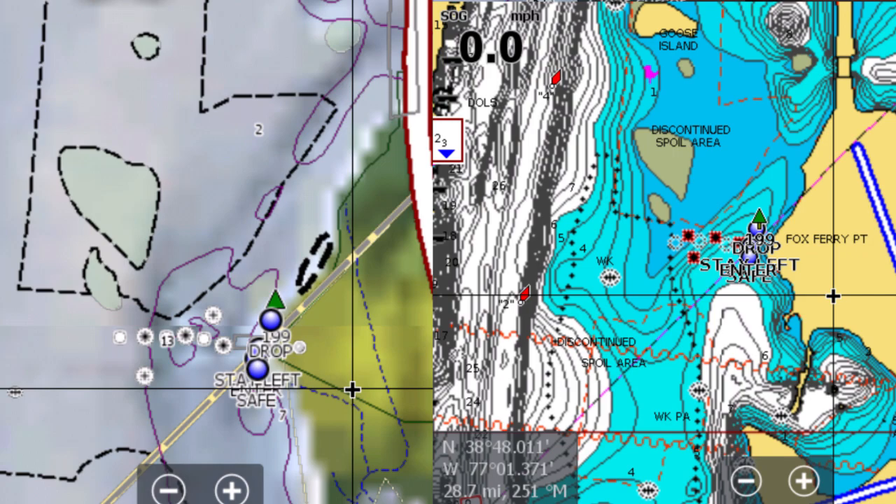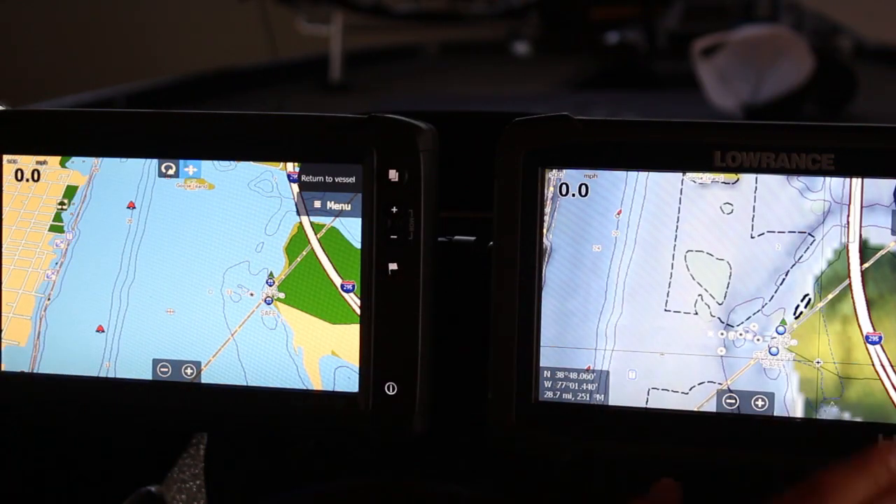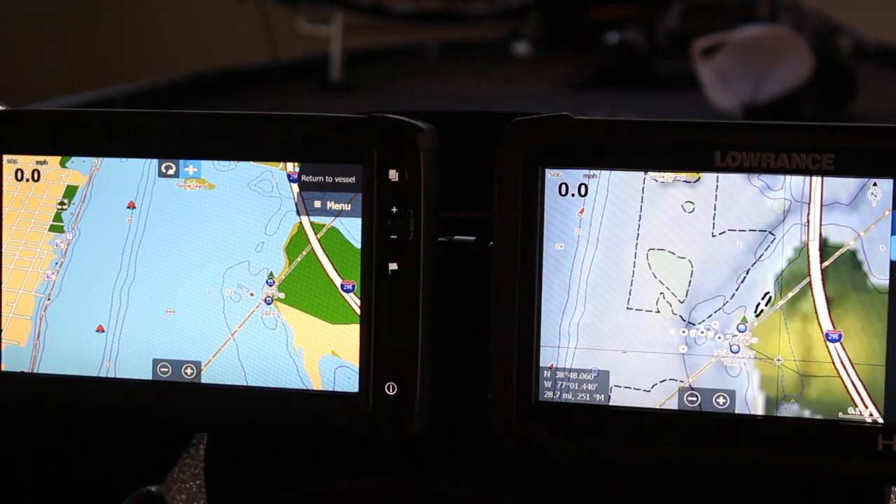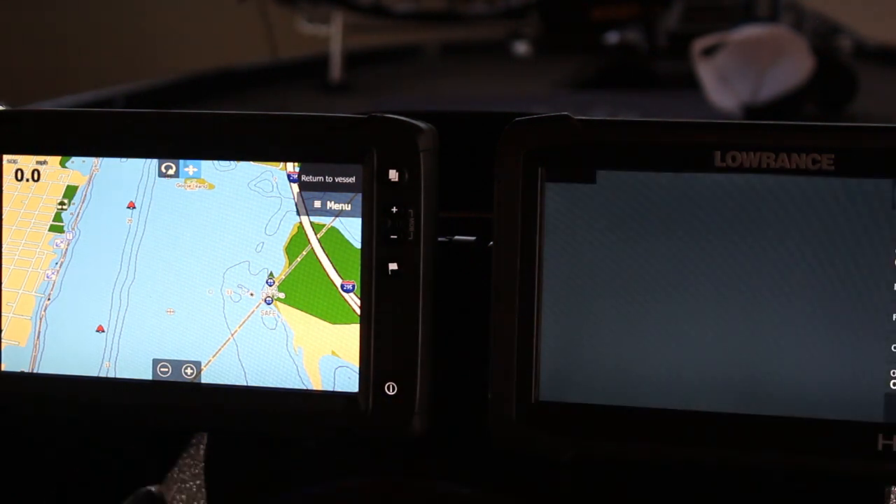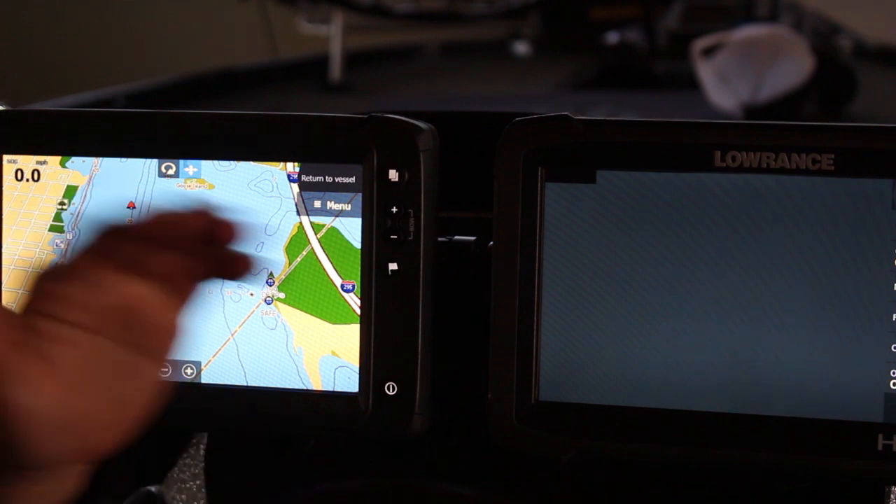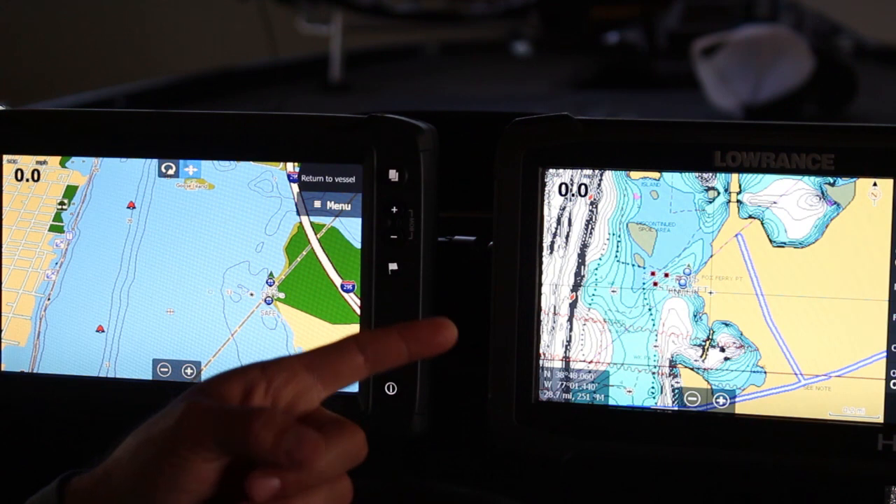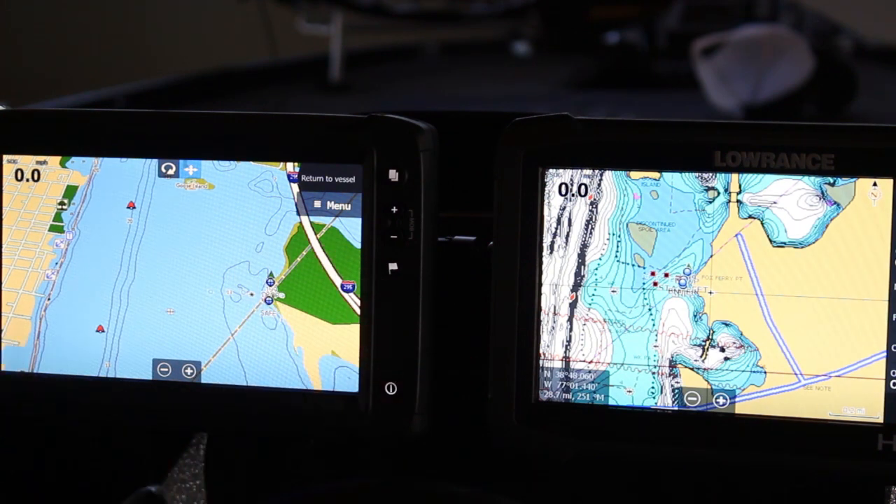But again, guys, the point I want to make is that you should utilize both of these systems, utilize multiple charts. One, to be able to find new fishing spots. Two, to be able to run your boat safely. Maybe I actually said those in the incorrect order. Running your boat safely is always number one. Then find new fishing spots.